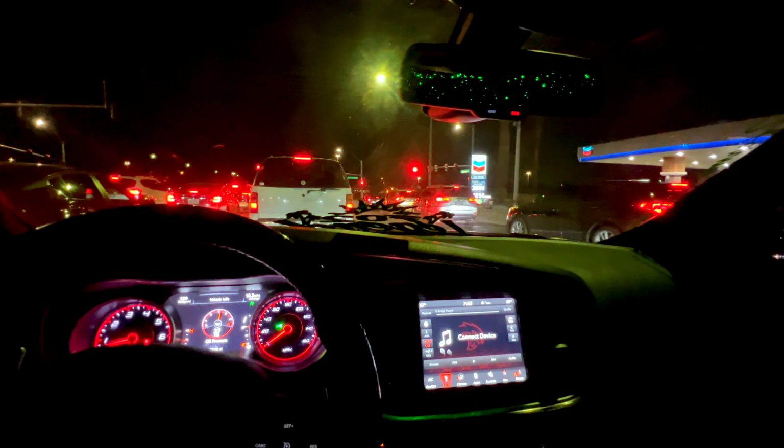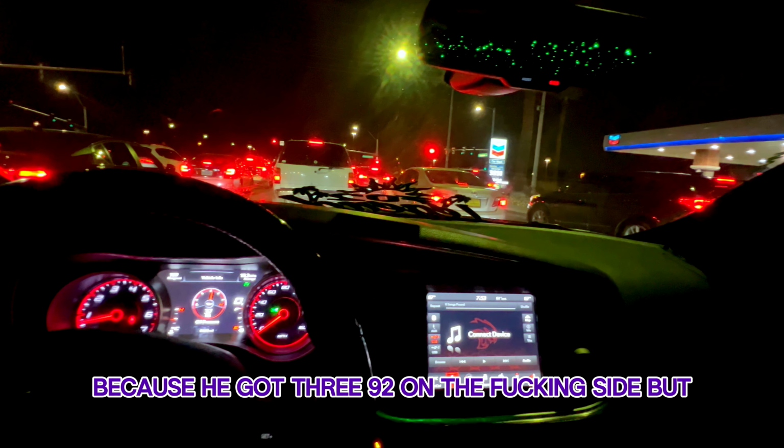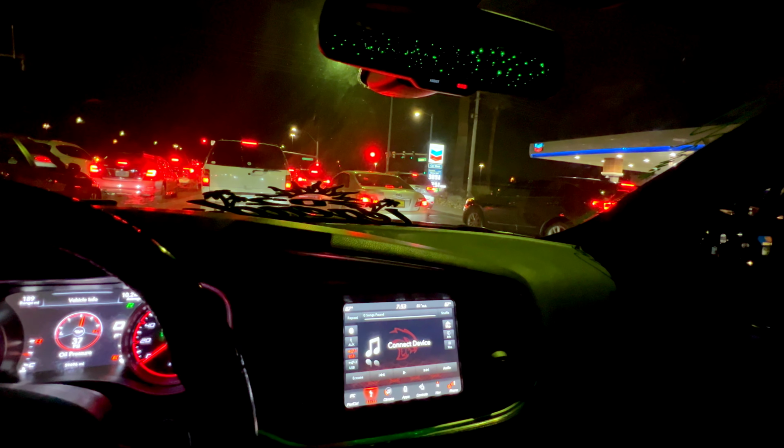I'll say loud as RT. I say. And what the fuck is that? That's a fake ass 392. Because he got 392 on the side, but that shit's a 345. So what the fuck was that noise? It's RT, regardless of what the fuck that noise was.